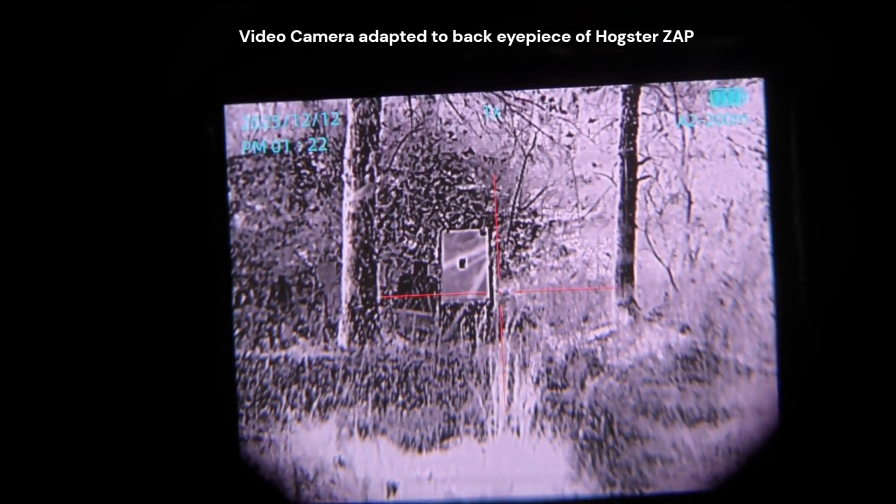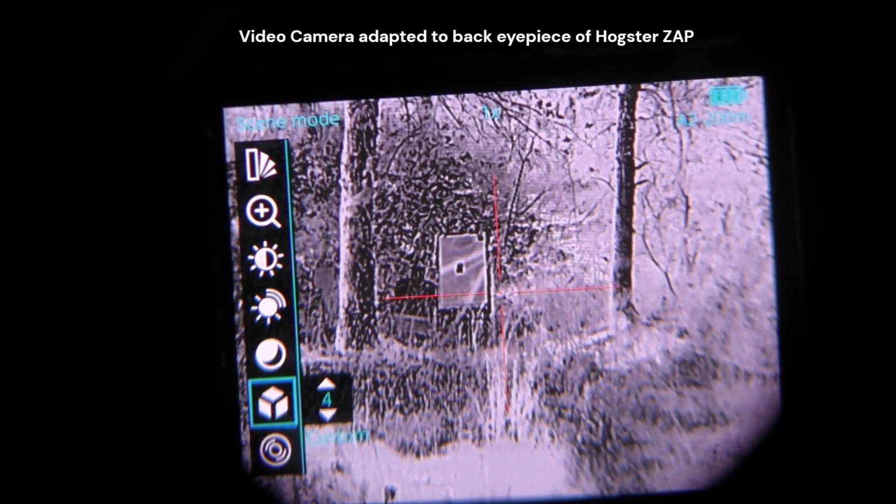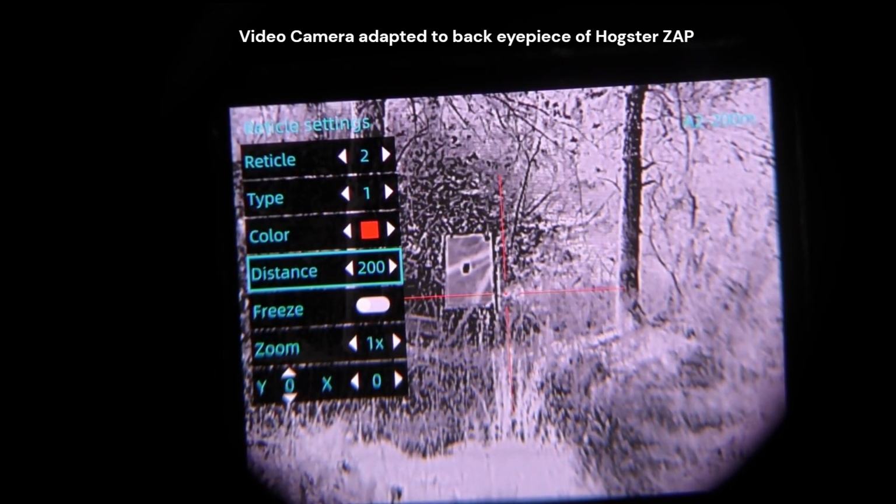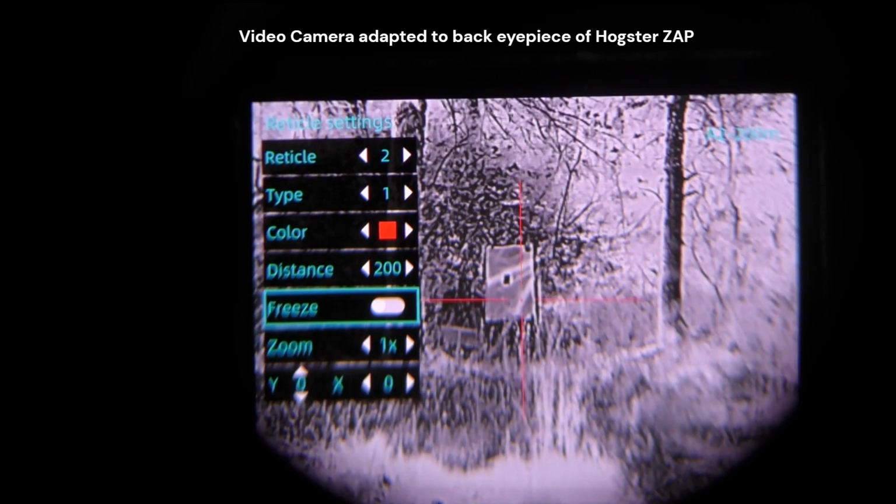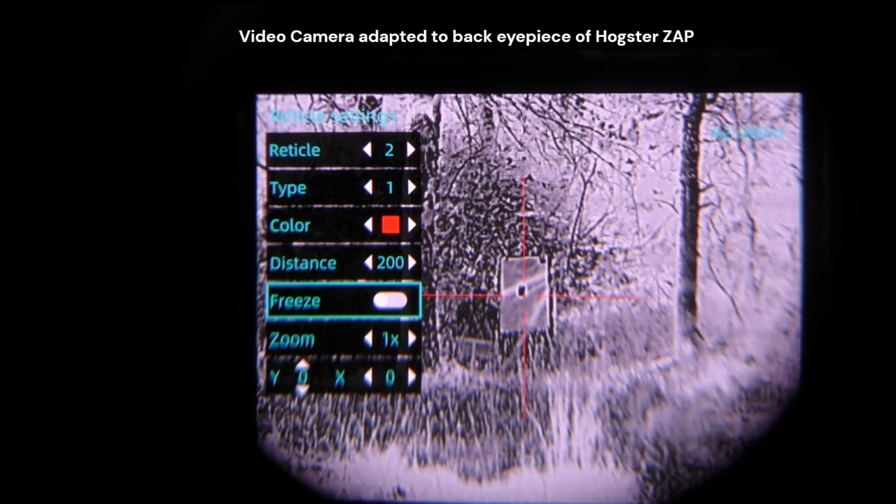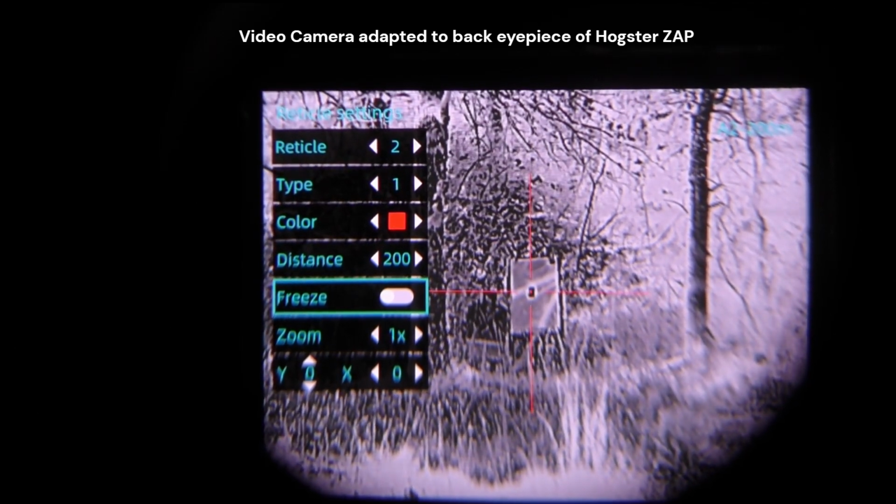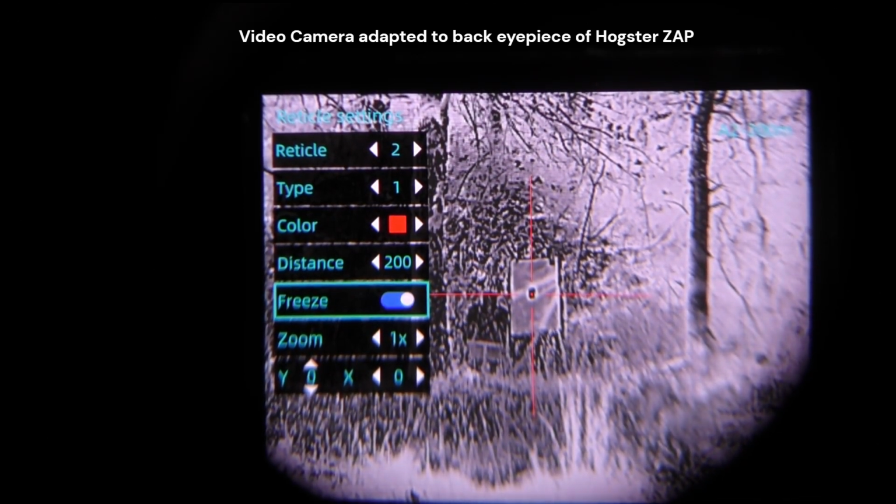Alright, we're back at the bench behind the rifle, and we're going to enter the menu again, page 2. Reticle 2, XY00, and we are going to freeze the image once I get my point of aim back where it was, which is right about there. Alright, the image is frozen,